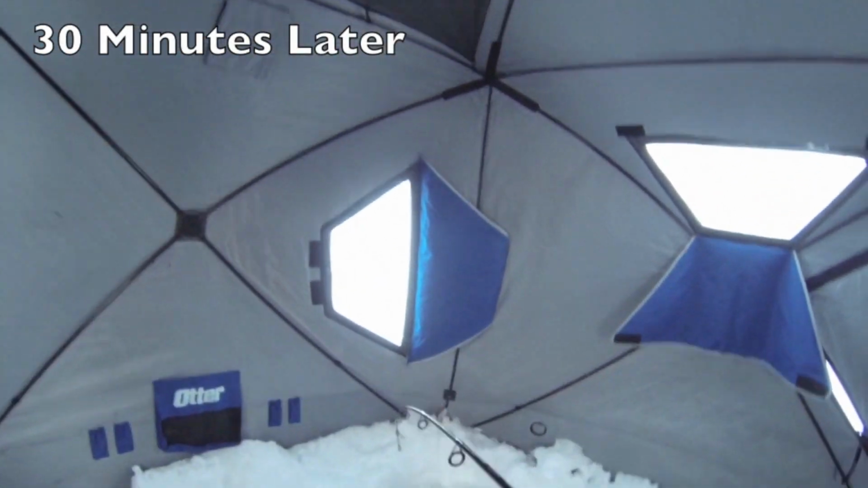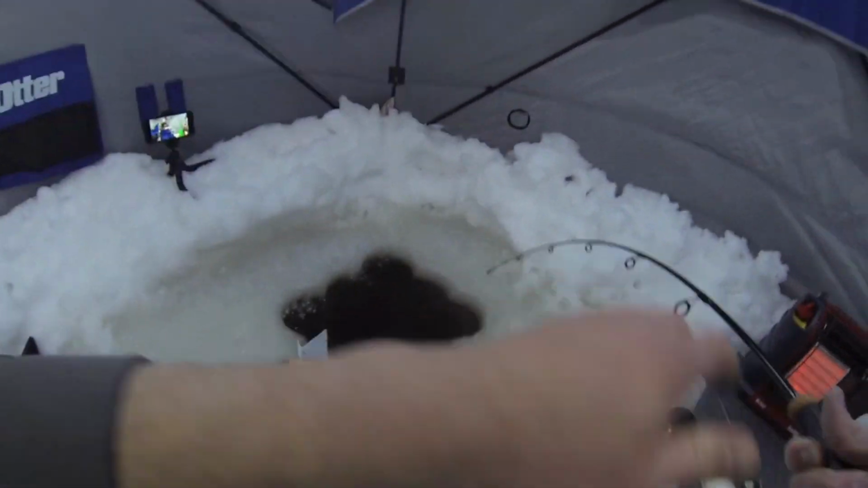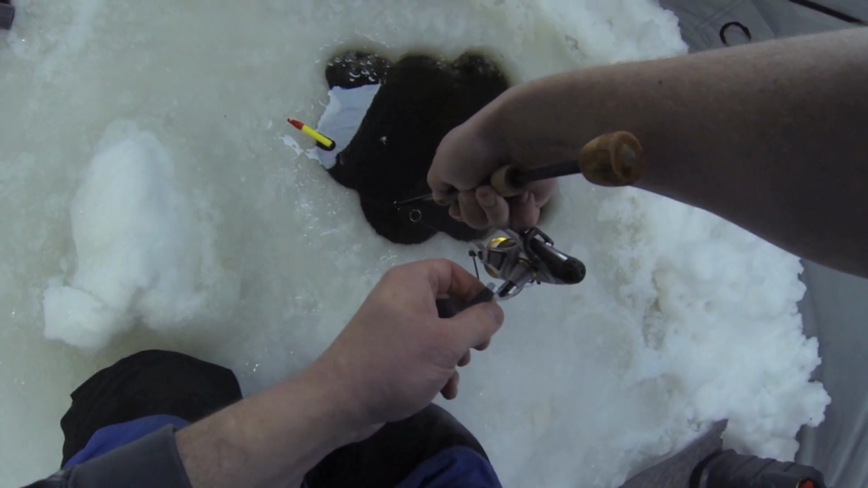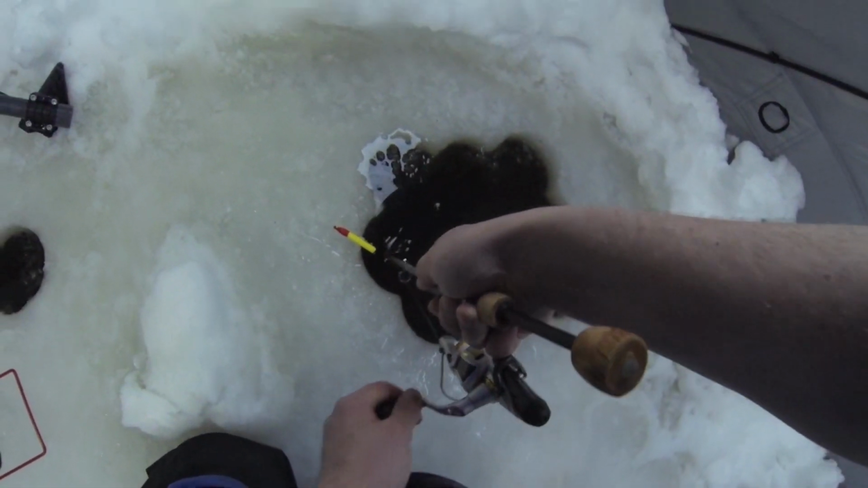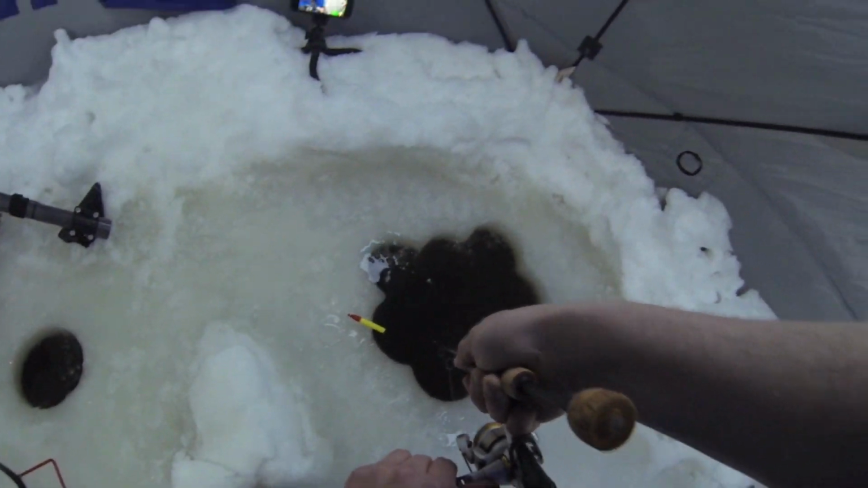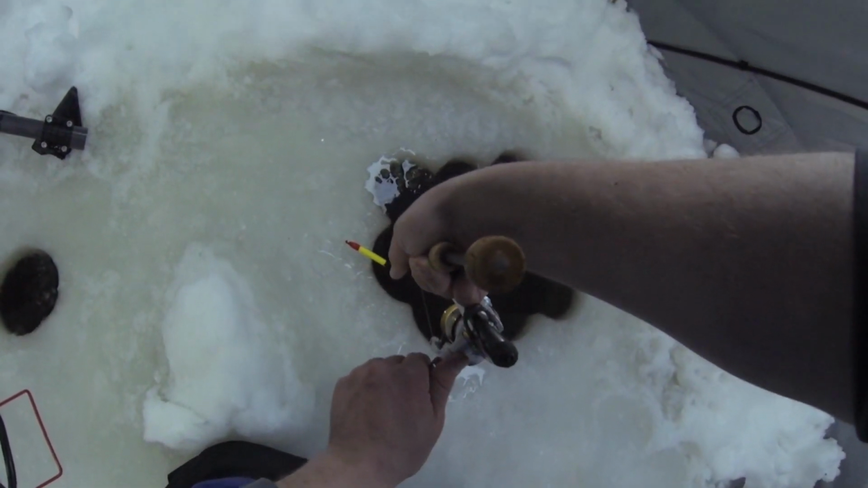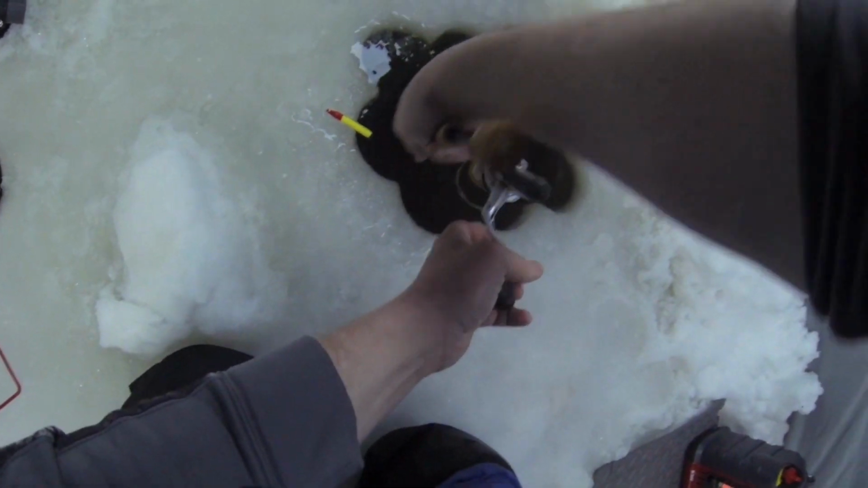I'm hooked up again. This is only a couple minutes later. This is just crazy for my first time ever going for sturgeon. I have a second one on right now. Basically, I'm just going to let him tire himself out.